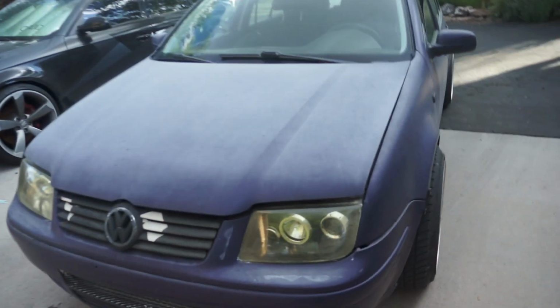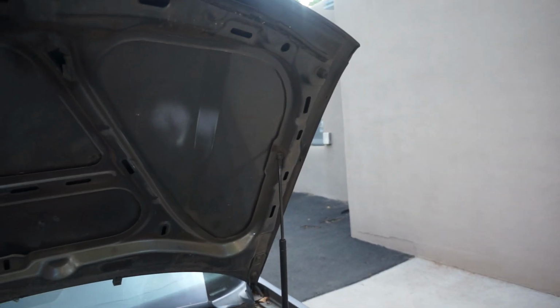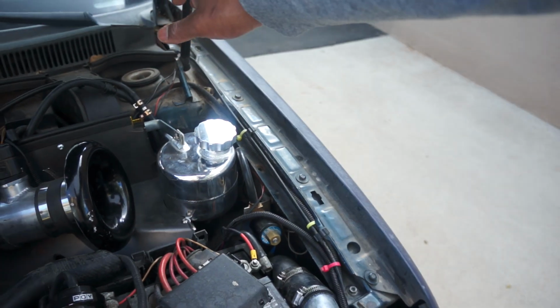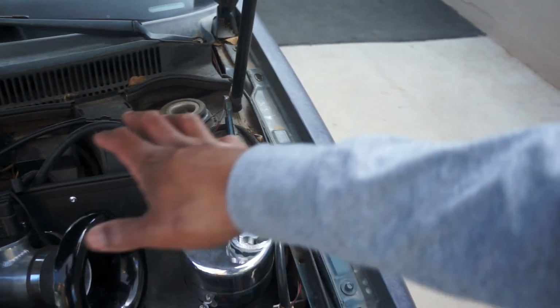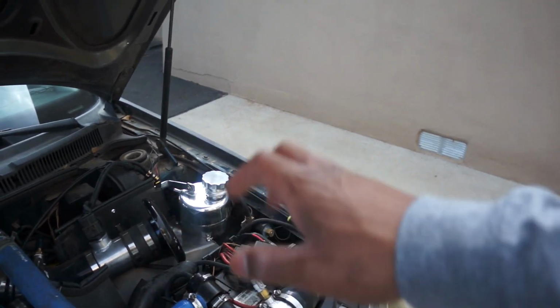Alright, what is up? We're out here with the car. You see the Audi's still taken apart. I was kind of going through, sorry, excuse my car, it interrupted me. This guy's all good, chilling. I still have to finish that bracket to get it to sit flat, but we're chilling for now. Everything works, it's sealed up.